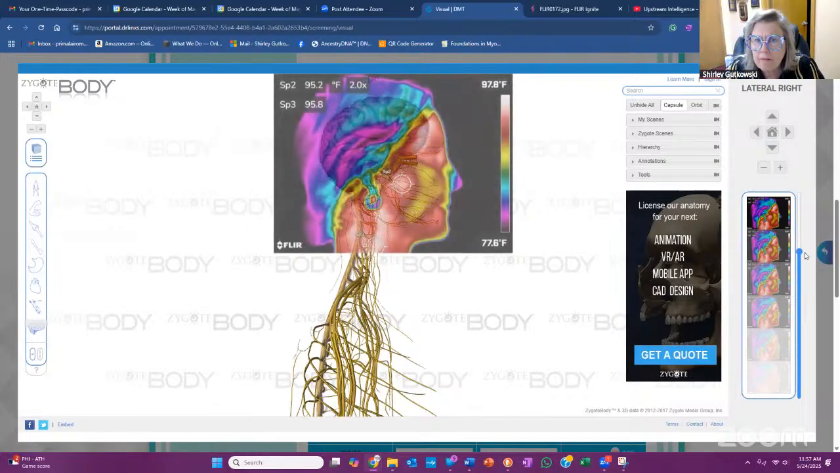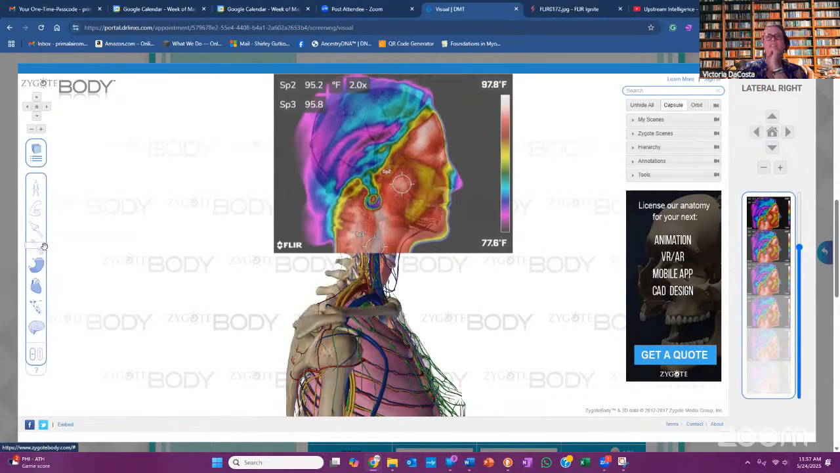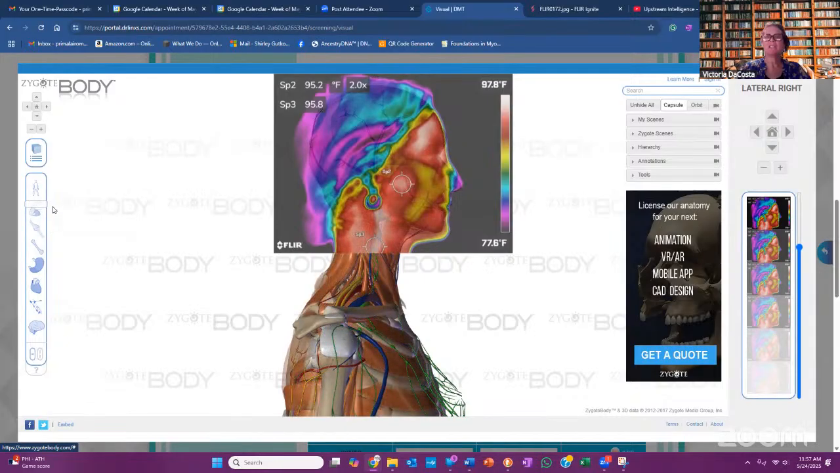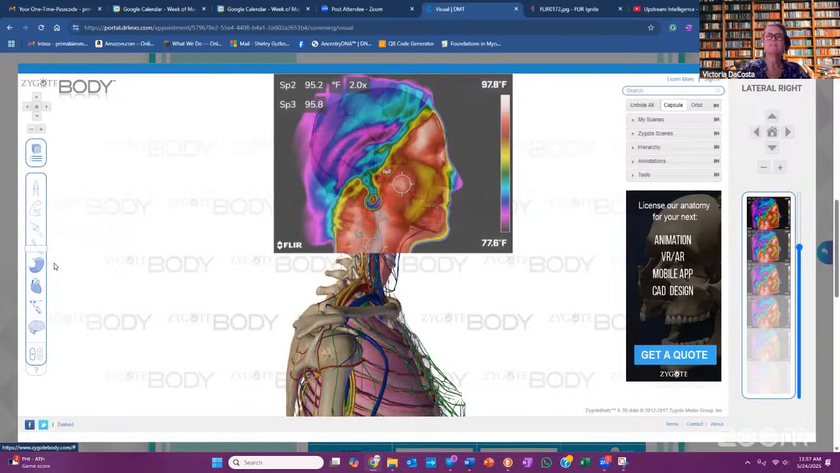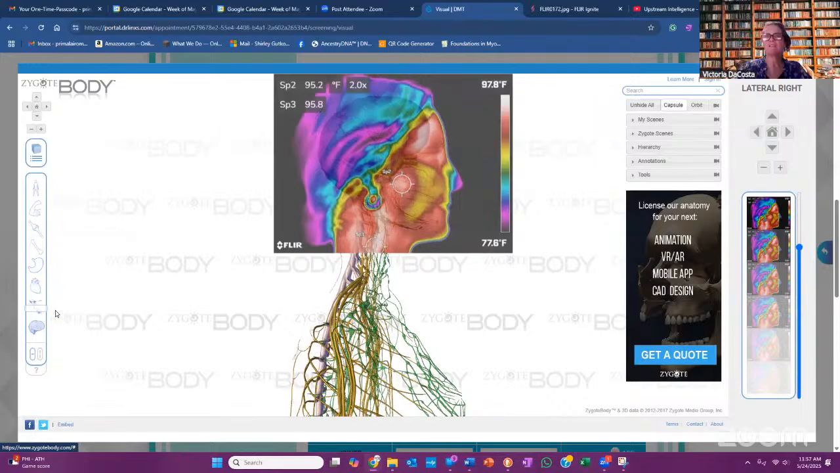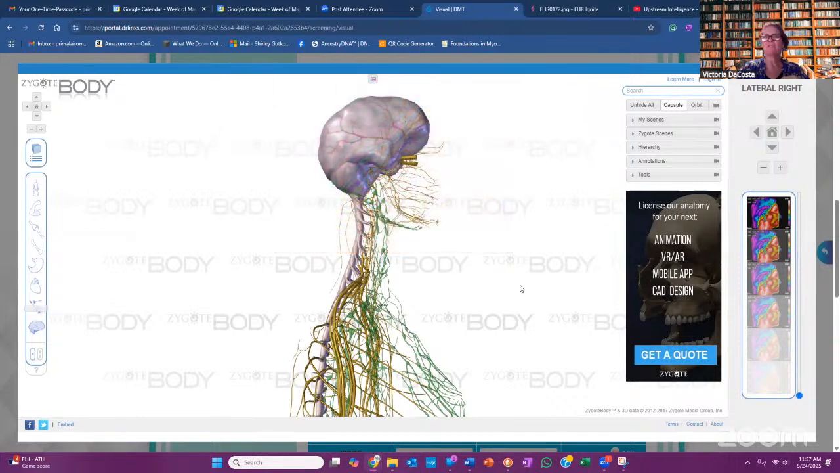So yeah. Does she get headaches? It looks like she does. That's all poor circulation. One of the things I thought was fascinating in speaking with peers is they don't make the correlation of the circulation inside the nerve in the tooth to the brain.